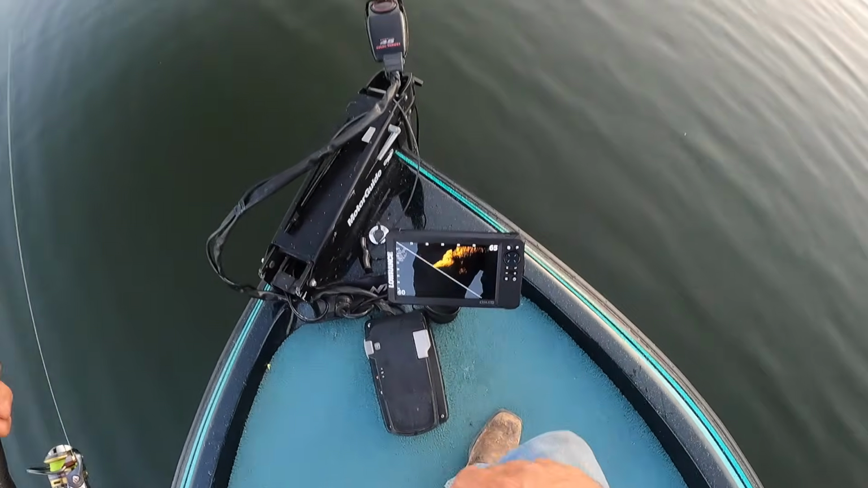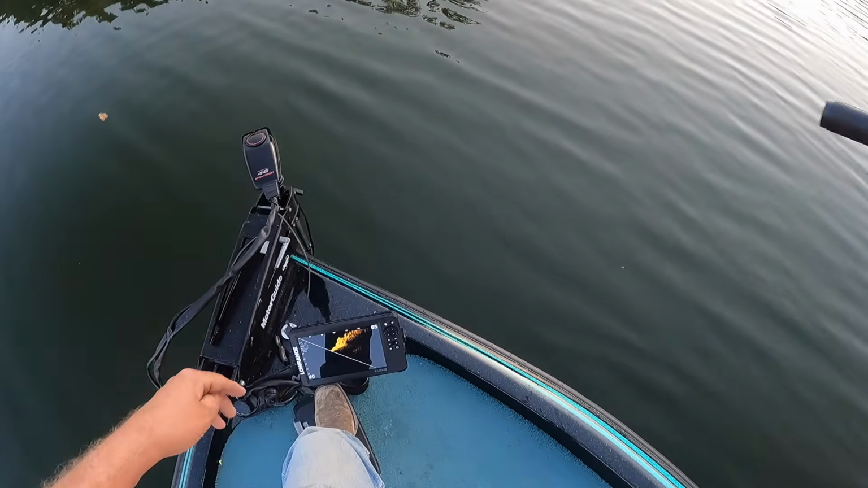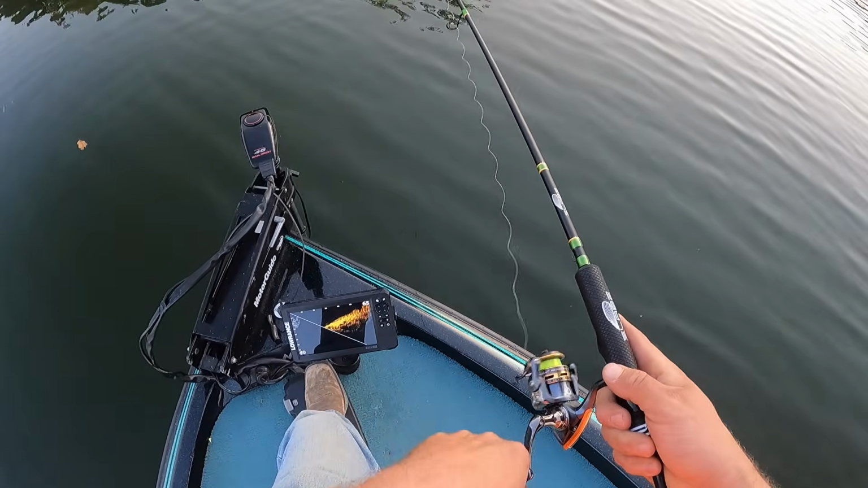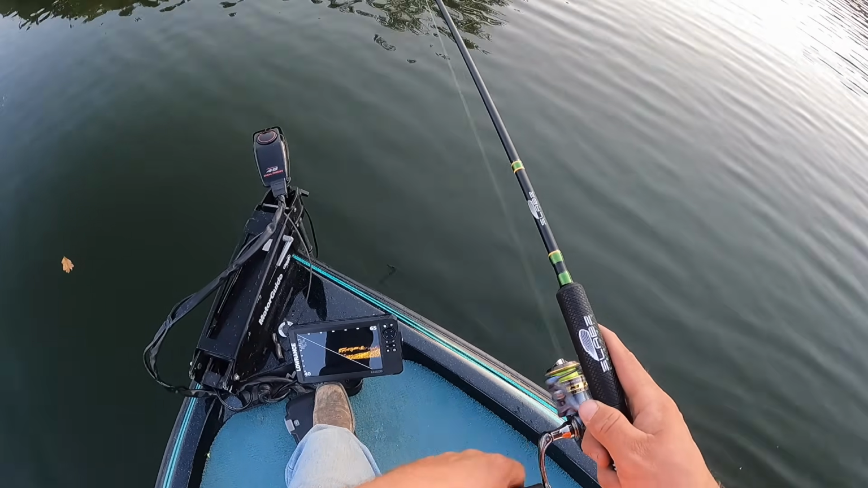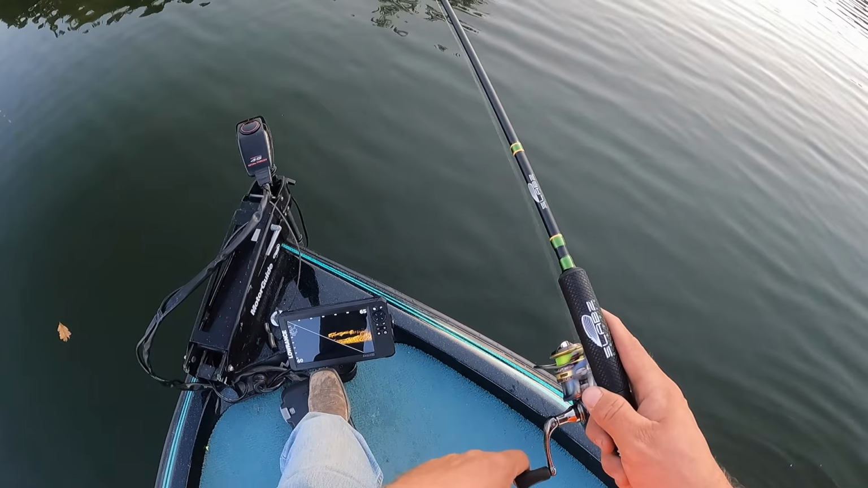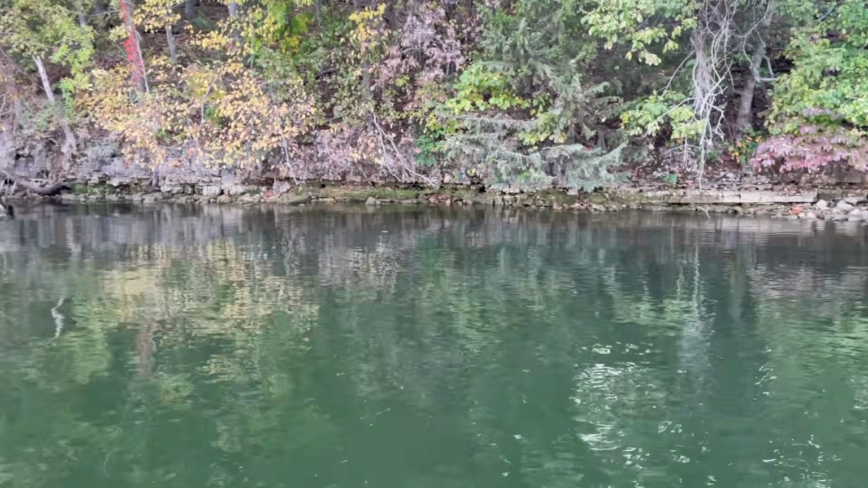Wish it was a little bigger, but someone like me that just wants to come out here and find beds and then fish over them, not necessarily jig for them or dip for them, this is perfect. All right, guys, so we got the bank maybe 30 yards from us, and if you look here at the screen,